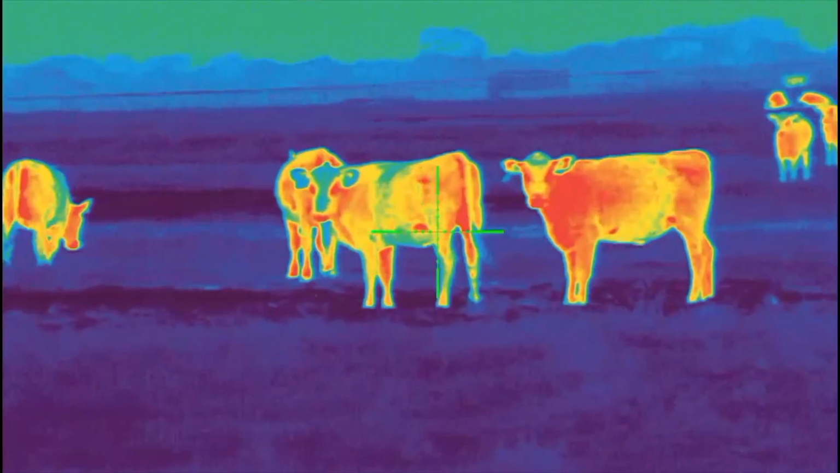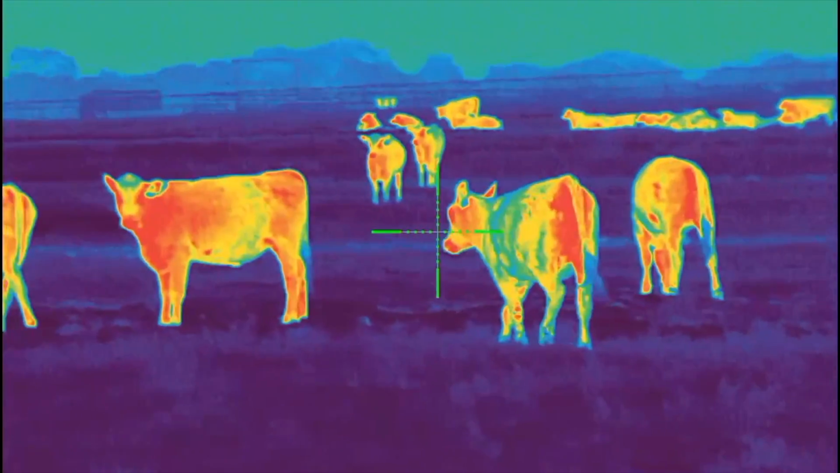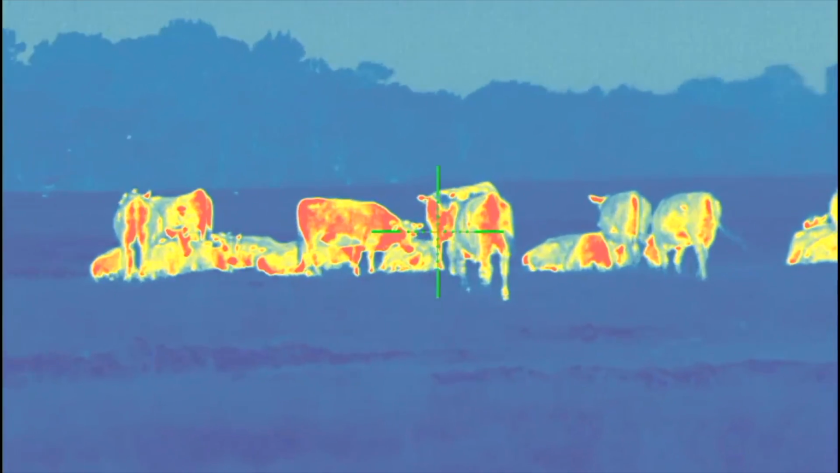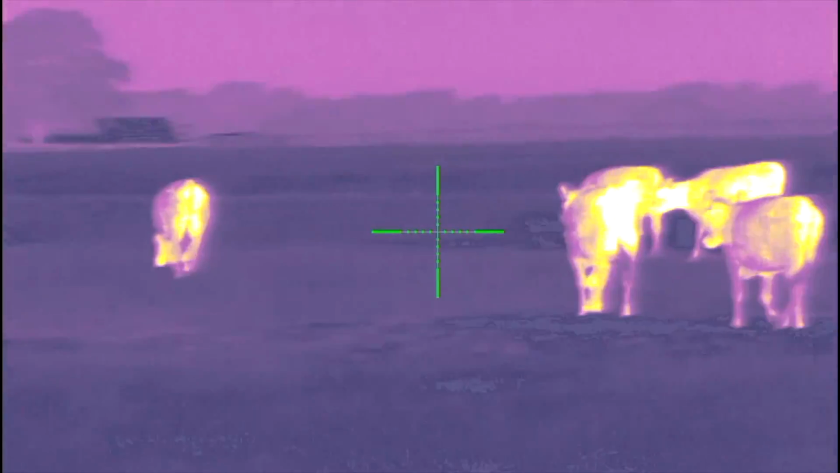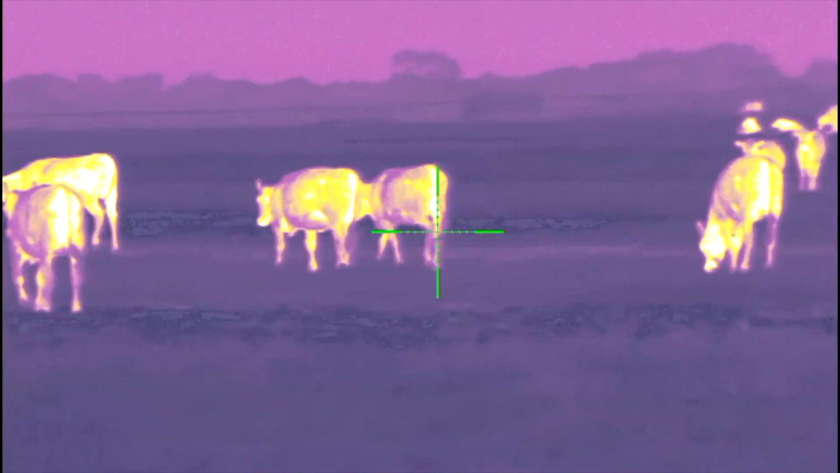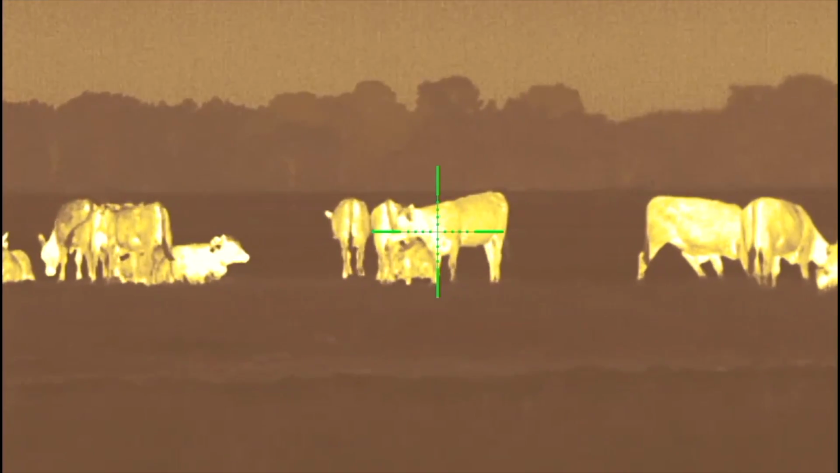As you know, it's got the standard Thermion design, which we can now say because last year it was brand new, but this is the standard Thermion design. It looks more like a traditional rifle scope. It's got the nice flip open plastic cap on it. It does have rechargeable batteries.